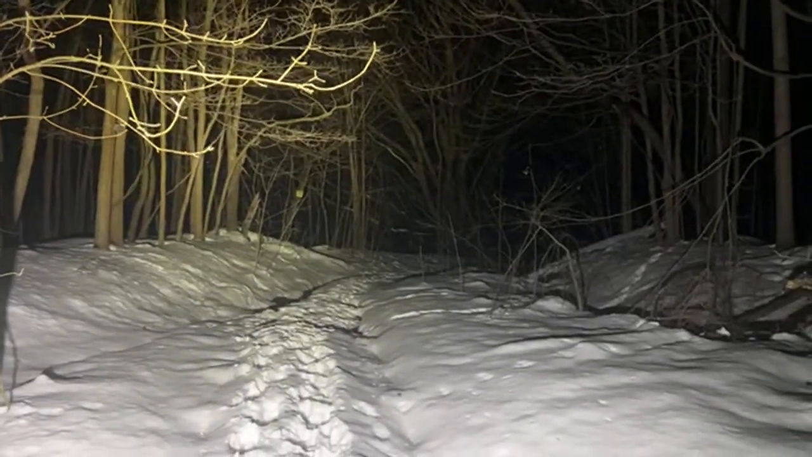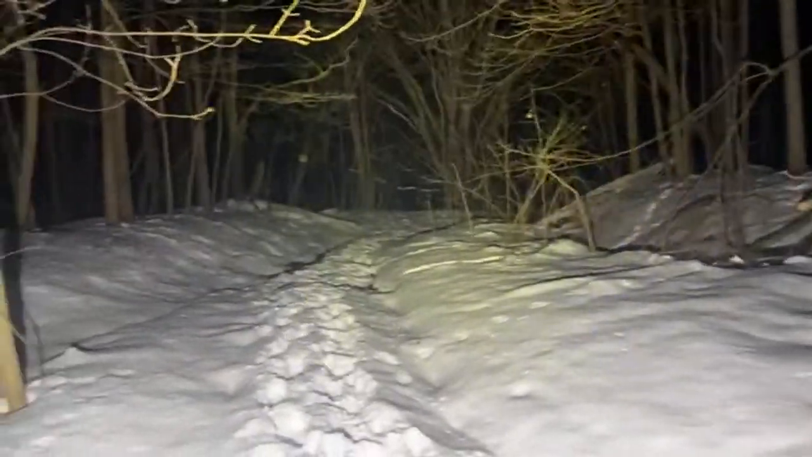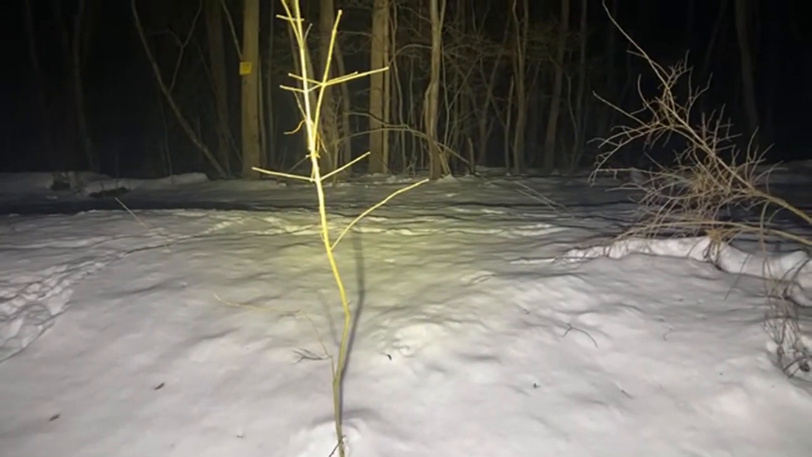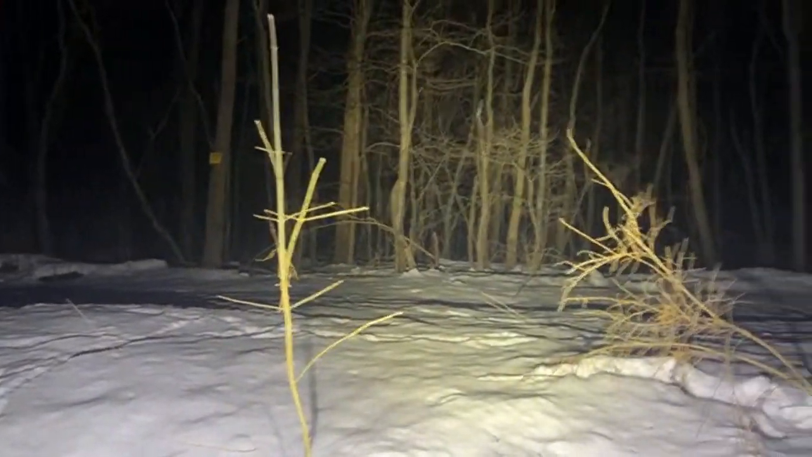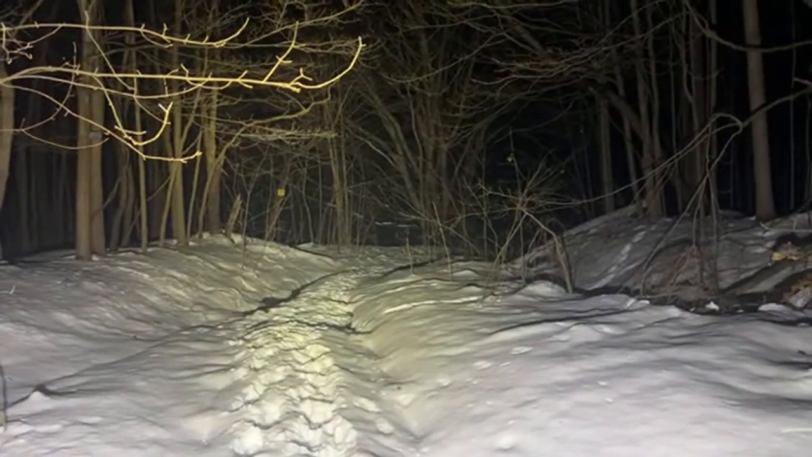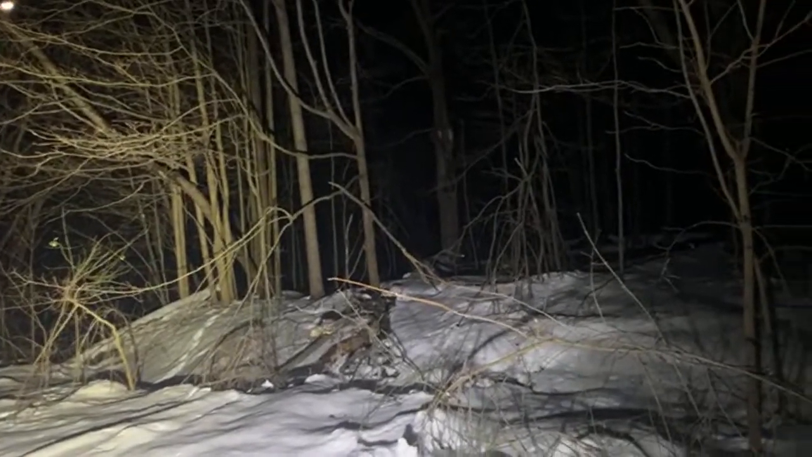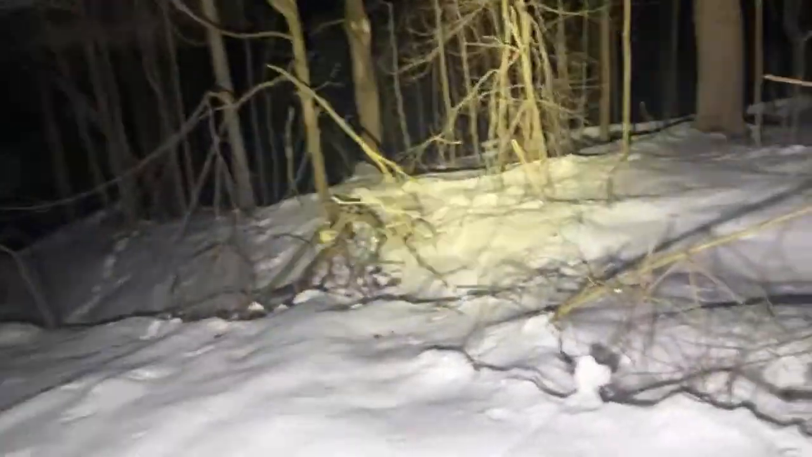I shined straight ahead just a moment ago. I'm glad you've seen it. I just heard a thump over here. So I know whatever this is hates my bright flashlight.